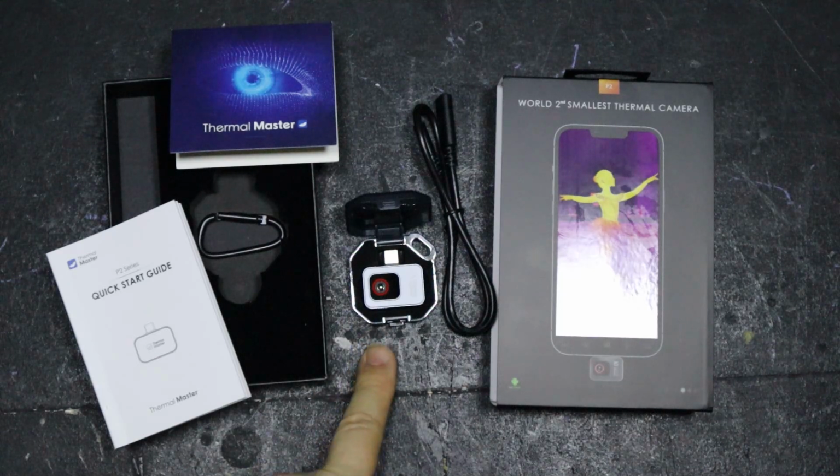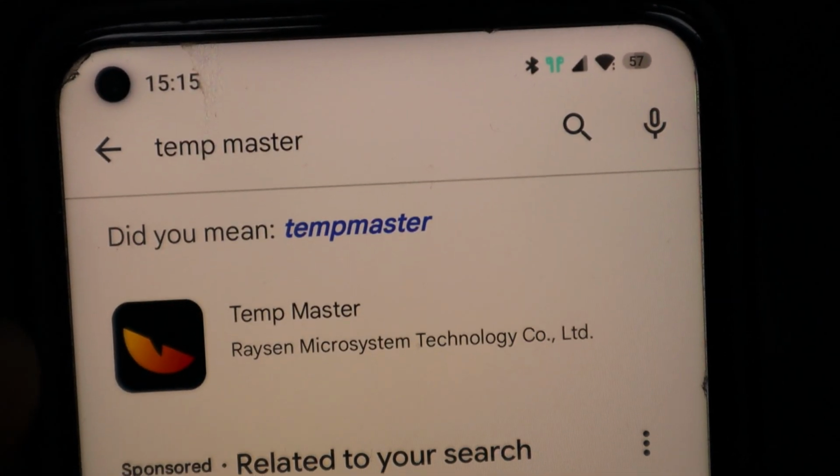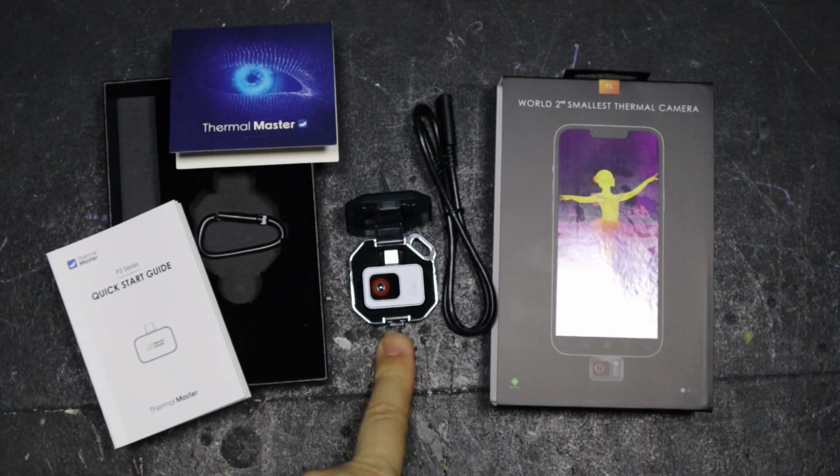Okay, so the first thing it says to do is download a program called Temp Master, and this is it here. When it comes to doing any actual stuff with the item, I'll do a screen recording, but I can't be bothered just to install something. But I can't get over how beautiful that looks.